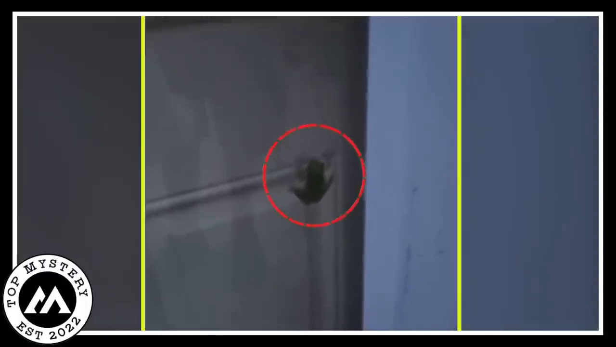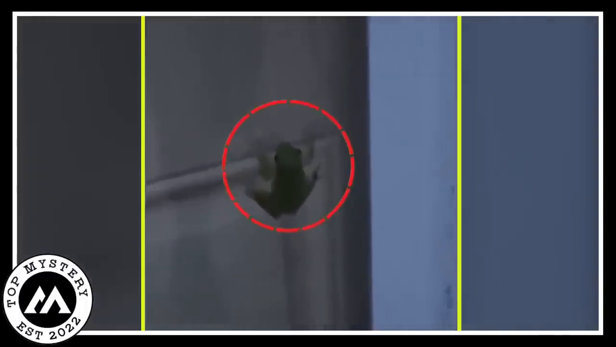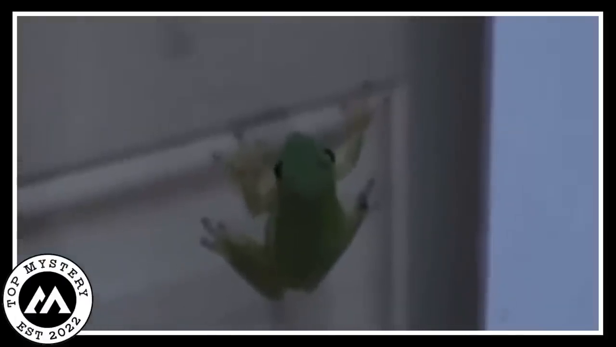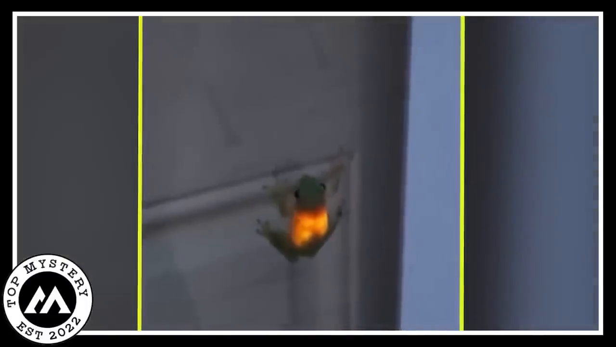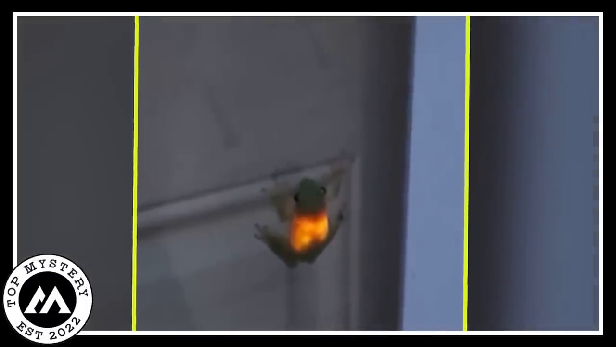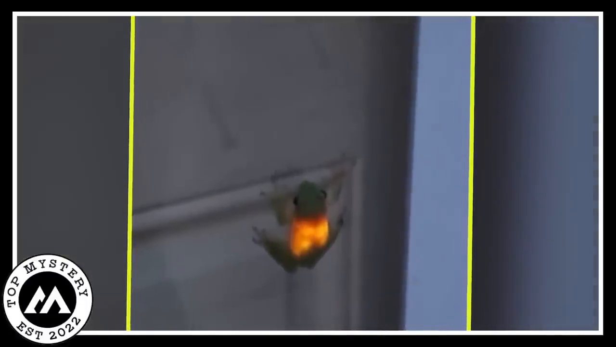Its body, which is usually green and brown, was shining brightly. It looked like it had swallowed something very unusual, making its body light up. People had all sorts of ideas about why this frog was so strange. Some thought it had eaten something weird, while others wondered if it was born this way. But no one had a definite answer.